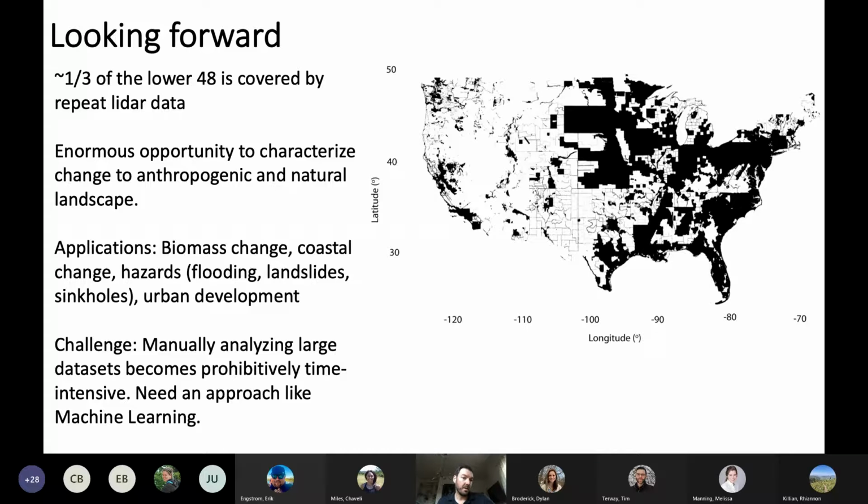It's a really interesting opportunity to characterize this change in anthropogenic and natural landscapes at whatever the bracketing time period is for the LiDAR data sets. And this is the great challenge, is that LiDAR is pretty infrequent compared to, say, synthetic aperture radar or optical imagery, where you might have a much more frequent repeat time. But for things like biomass change, some kinds of hazards, it's a pretty interesting tool.